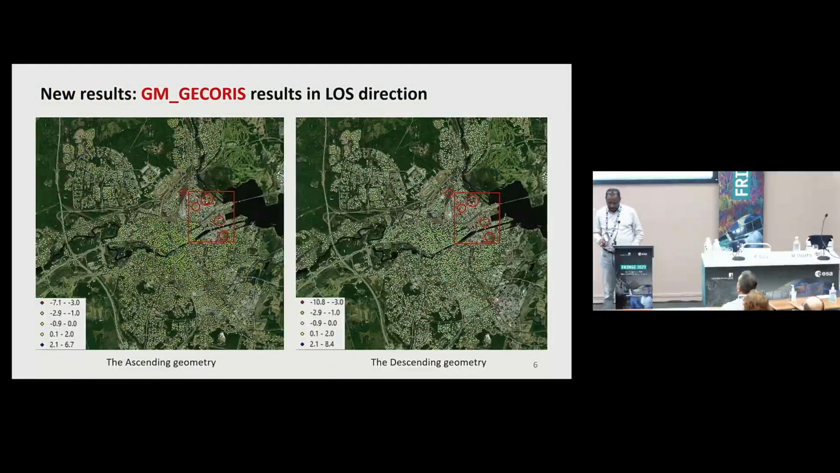And this is the result that we get using the second toolbox. Similar things, we use ascending and descending data, like 100-something images for ascending and descending. And also we can see similar localization of deformation in the ascending and descending geometry, with maybe minor differences in the scale, due maybe to the number of images that we used, and maybe other things.